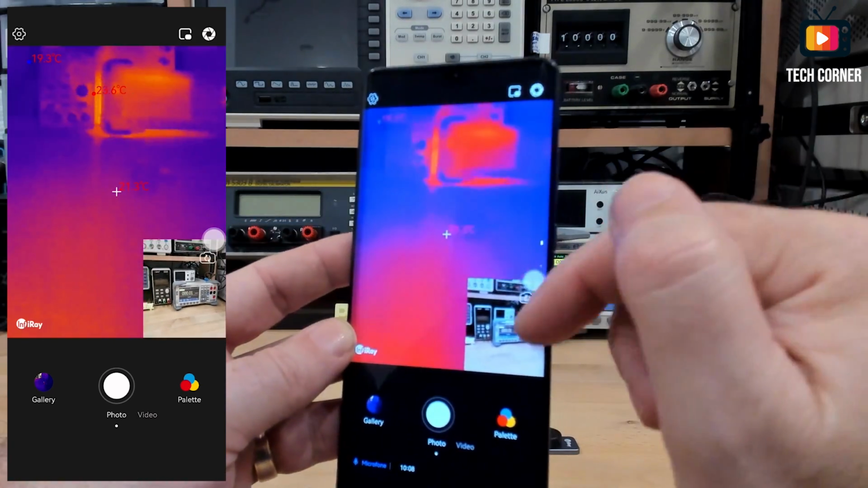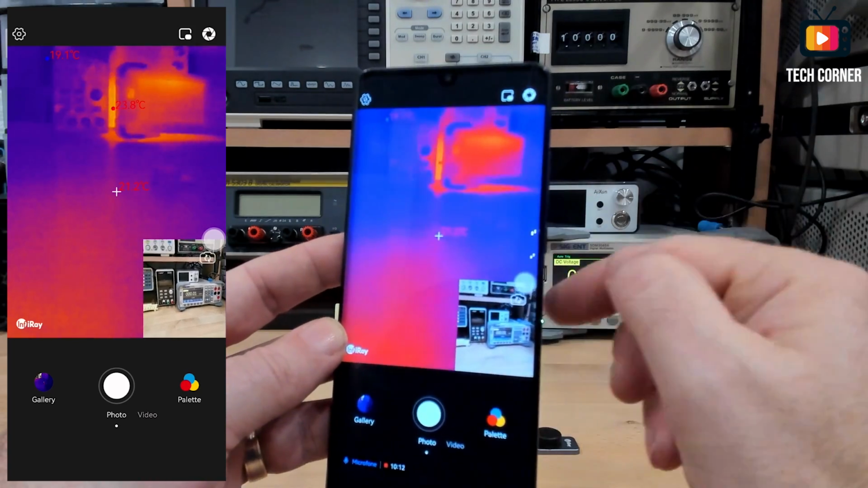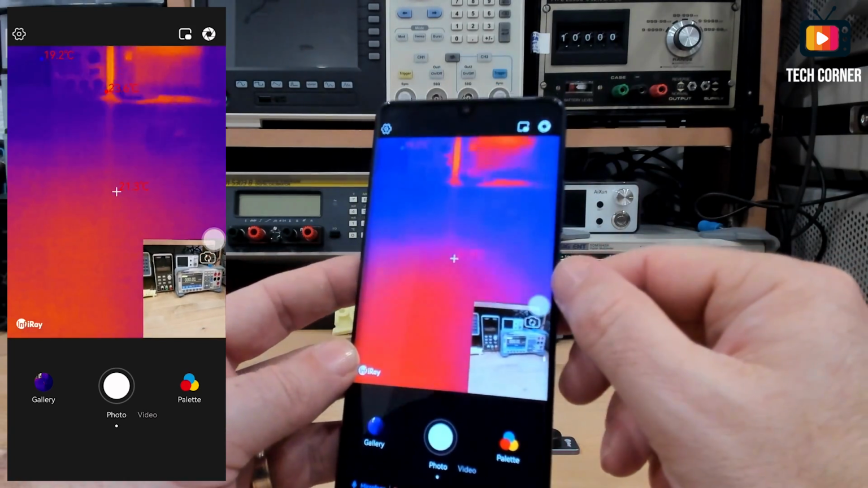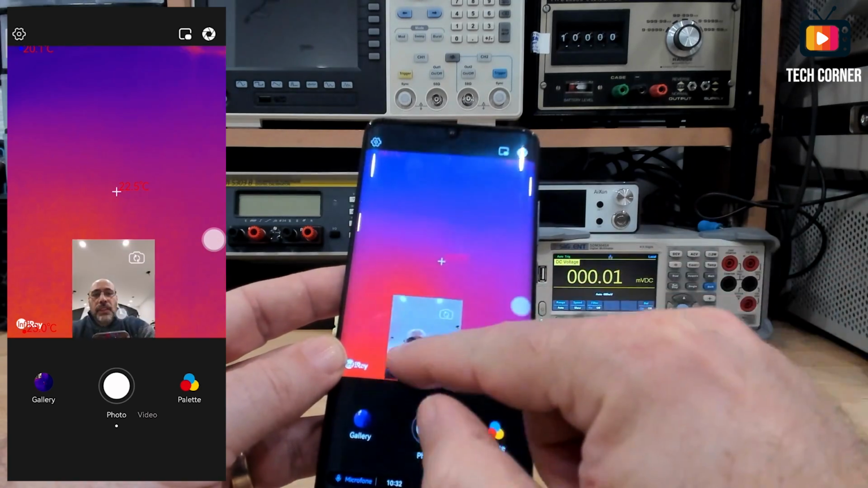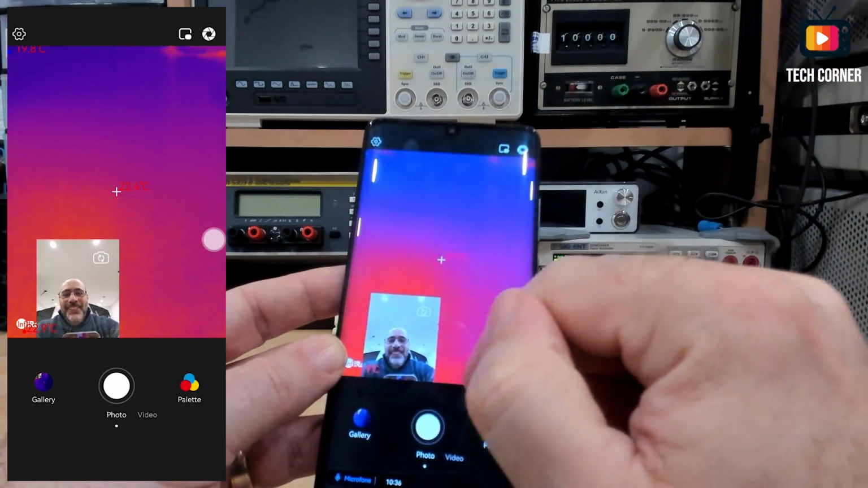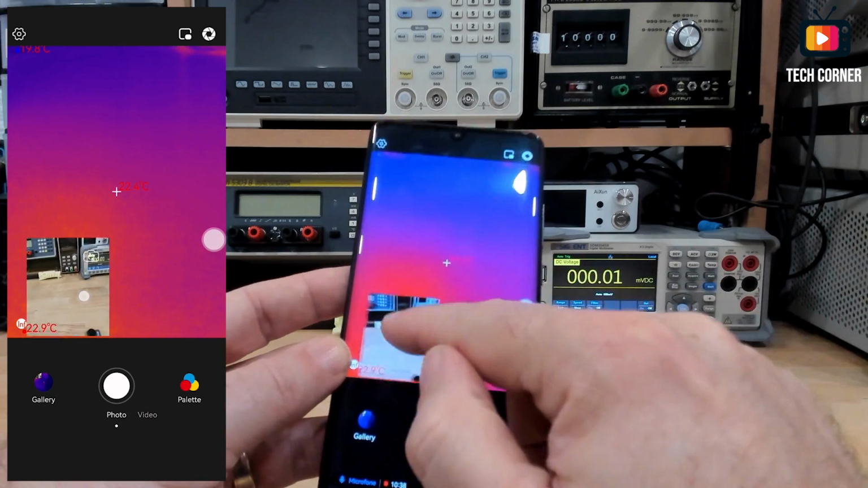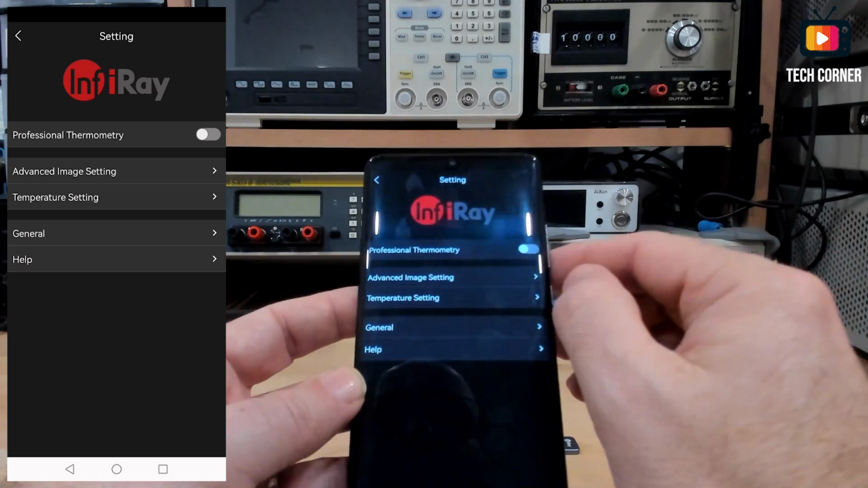Okay, so the image will come from the mobile camera and the infrared will come from the P2 Pro. You can also change the image. Here I am. Hello guys. Okay, and we can change it again. Let's take it out of the screen. And finally, we have the settings.